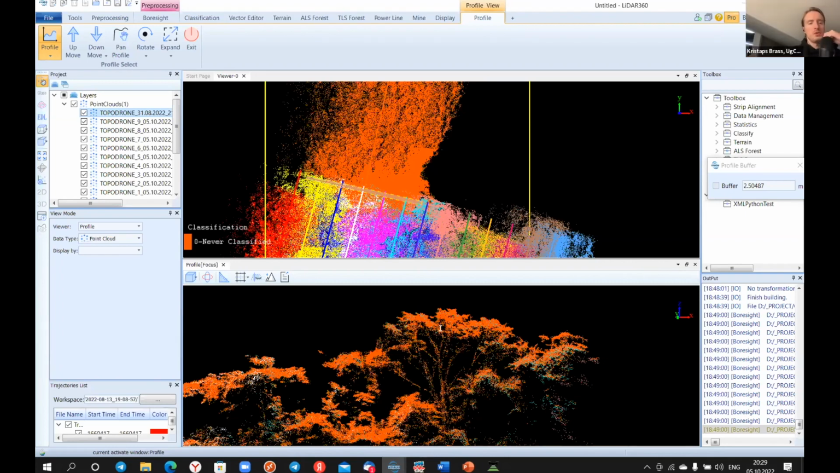We have also one question about whether the TOPODRONE strip alignment is as accurate as LiDAR 360. Maybe you can comment on this. Yeah, it's totally the same. If you compare angles which will be calibrated, it will be totally the same. Of course, you can run LiDAR 360, and you can improve the data, evaluate the data, and classify the data in LiDAR 360.